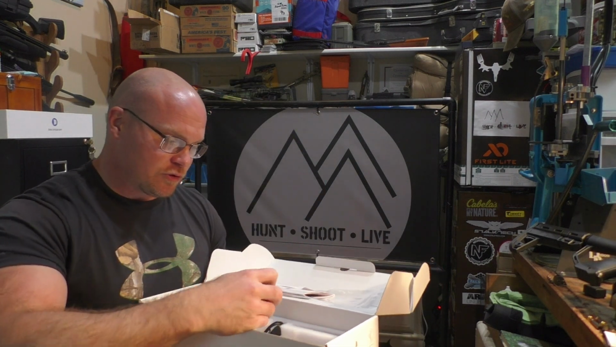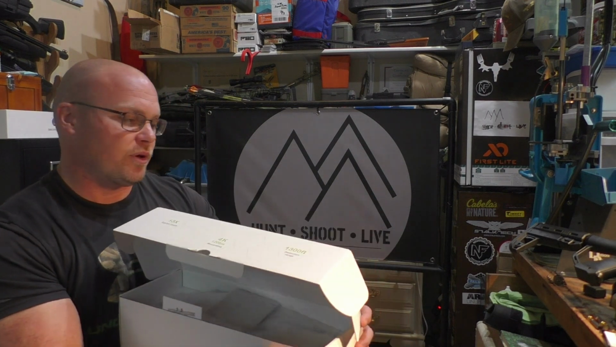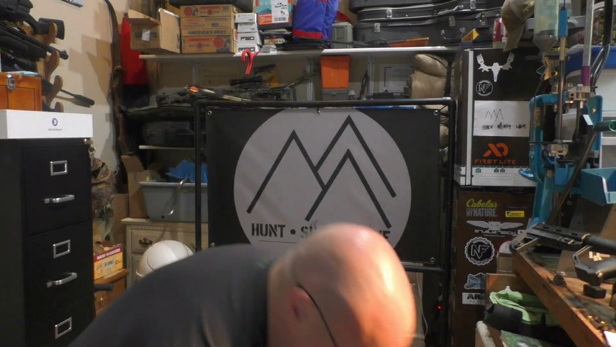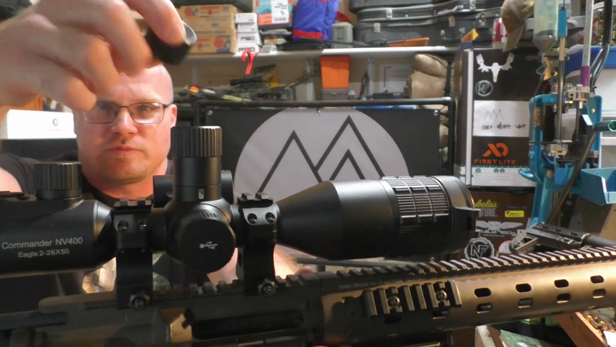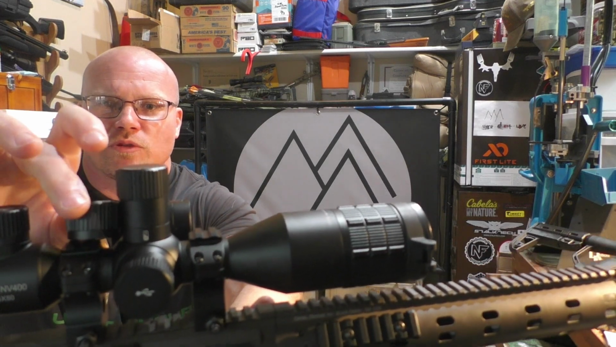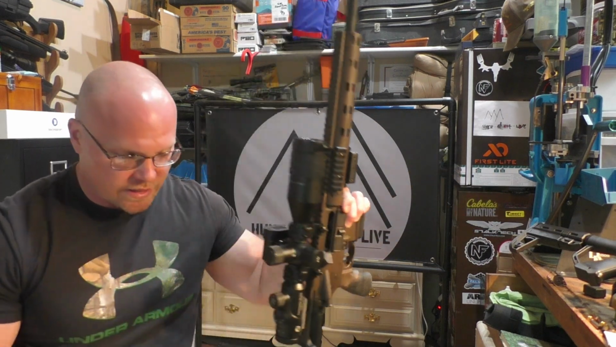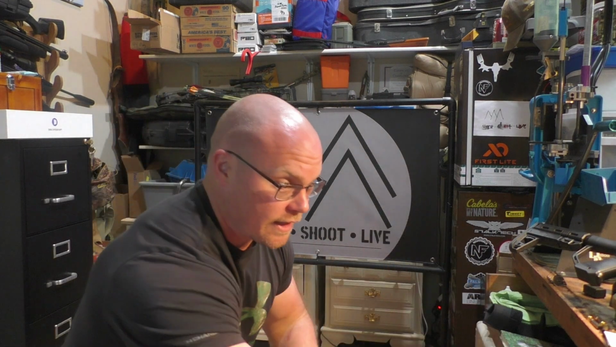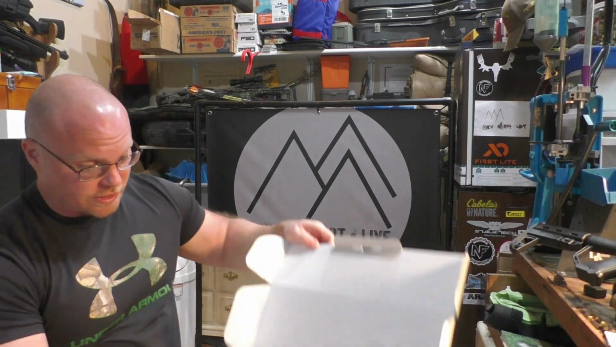If you use the smaller battery, here's the cup that sits on the top of the unit. With the 18650, it's taller, so that sets up taller. If you use the smaller battery, then you can put that cup on it, and you can see that's quite a bit shorter than the 18650, but that doesn't really bother me. Again, I use that 18650 on everything that I have for my night hunting kit, so it makes sense for me to continue to use that on this weapon.